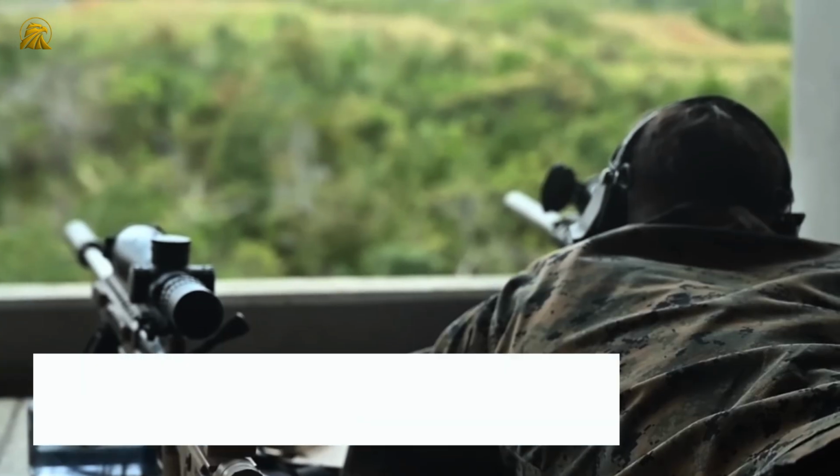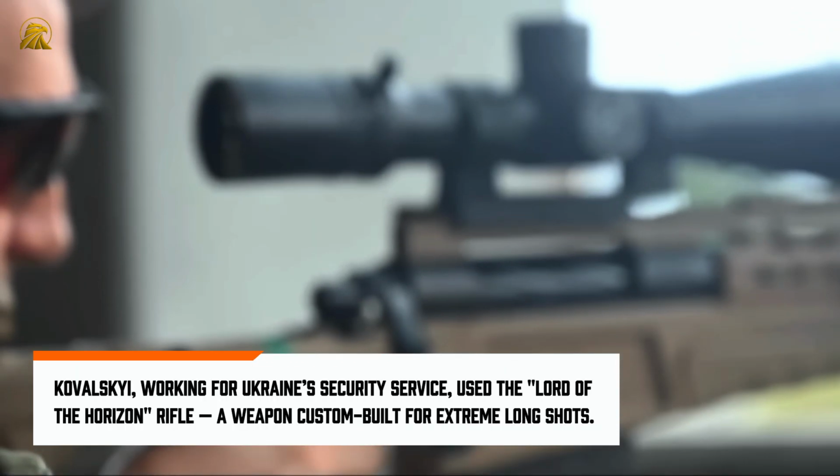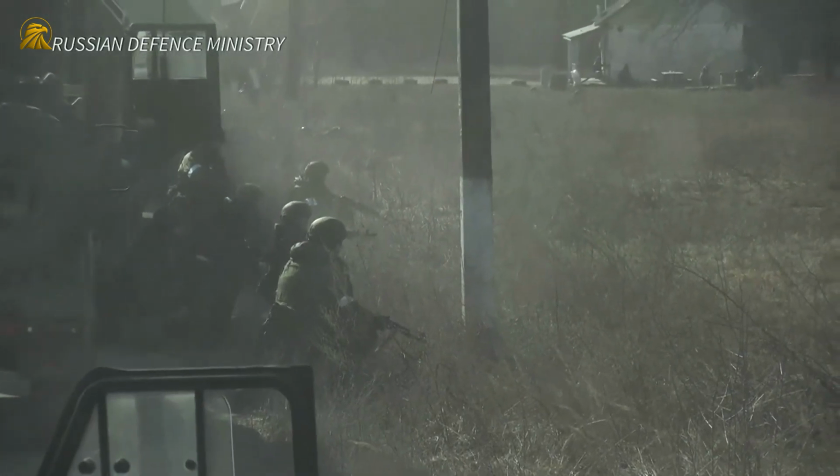Kowalski, working for Ukraine's security service, used the Lord of the Horizon rifle, a weapon custom-built for extreme long shots. That rifle, fitted with an ultra-high-quality telescopic sight and an advanced ballistic compensation system, let Kowalski beat the prior record held by a Canadian shooter since 2017.